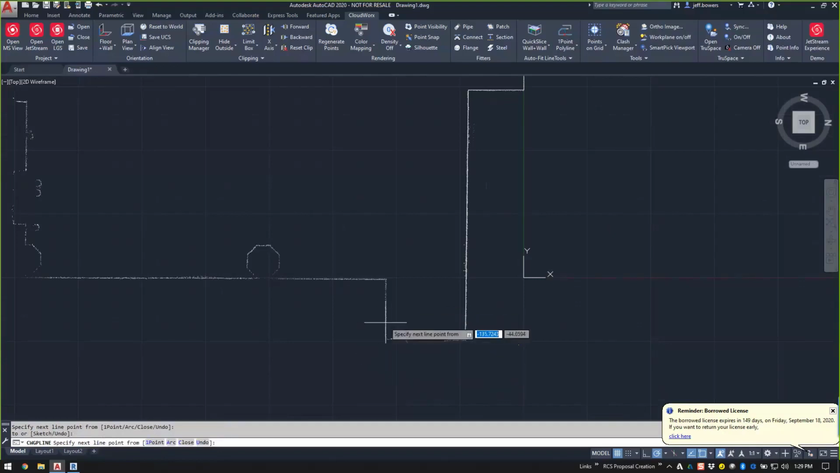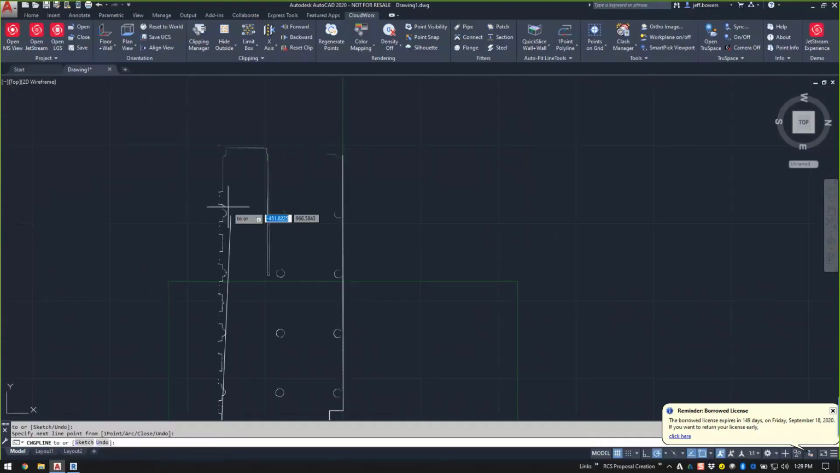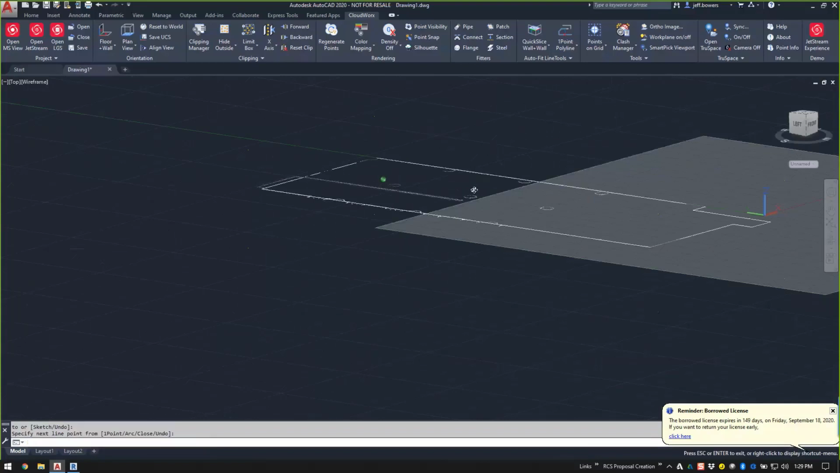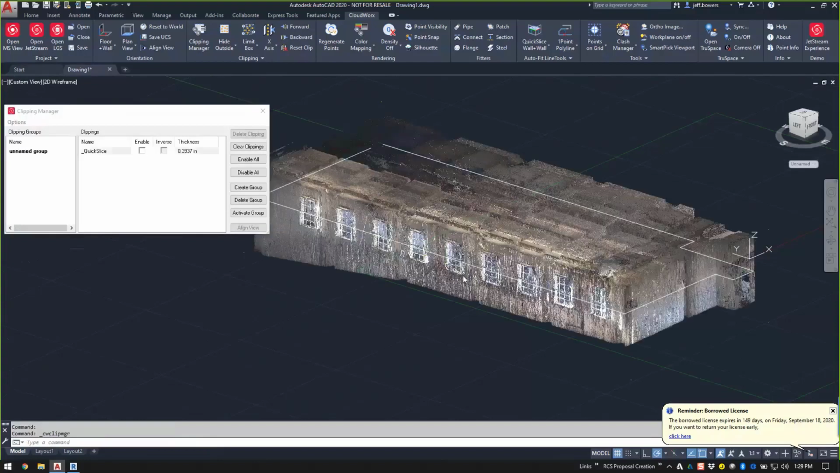So I could continue that same trick, pick there and there. Maybe I pick the wall. I'm going to pick the inside of the wall here and that wall. And then maybe I'm just going to do a quick close of the wall. So I hit enter. So right there, you'll notice that if I turn the point cloud off, I'm just going to come into my clipping manager, uncheck that.